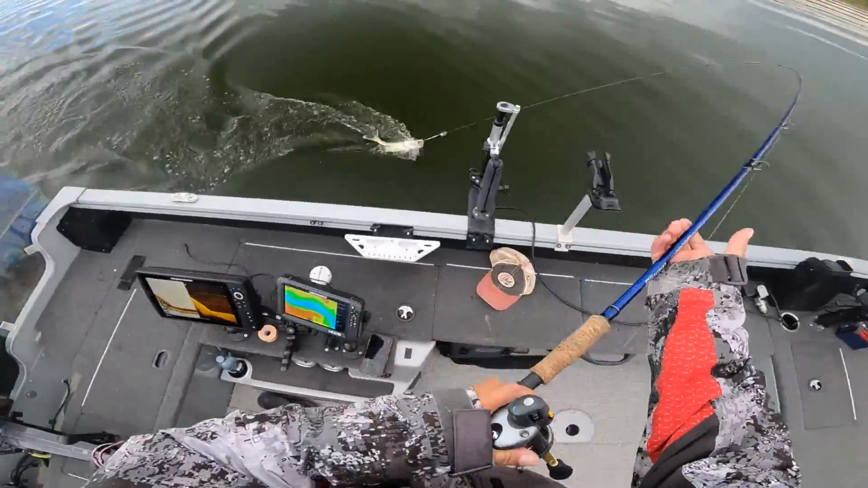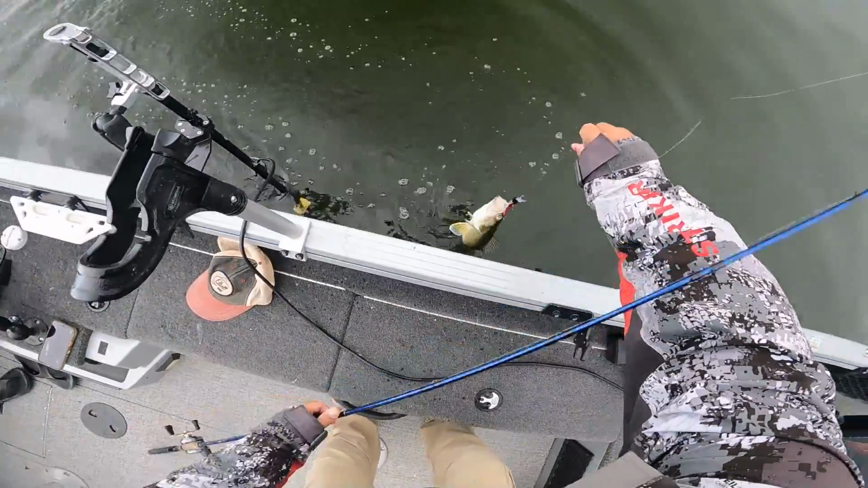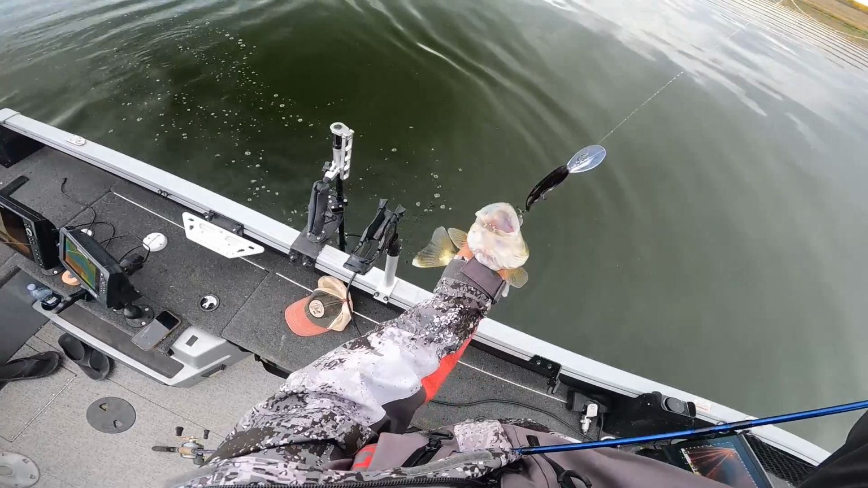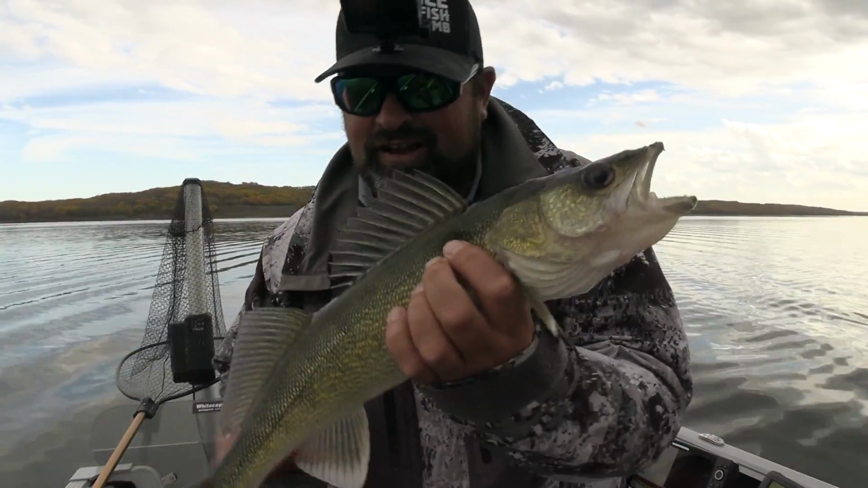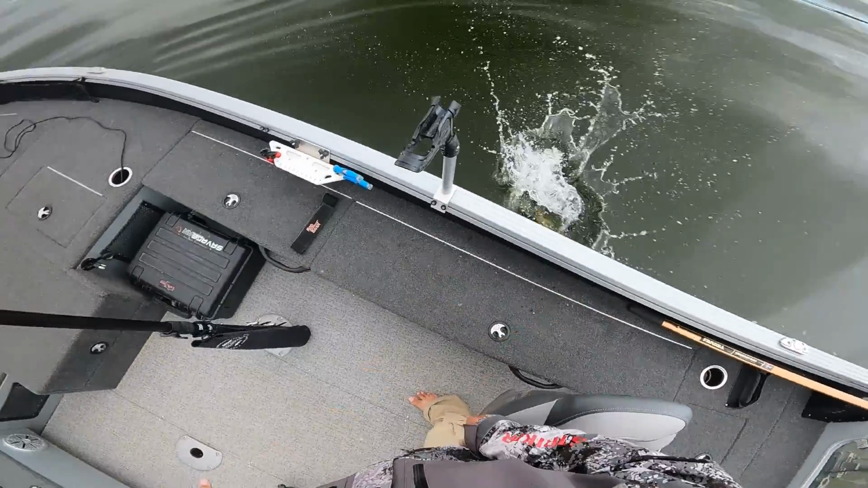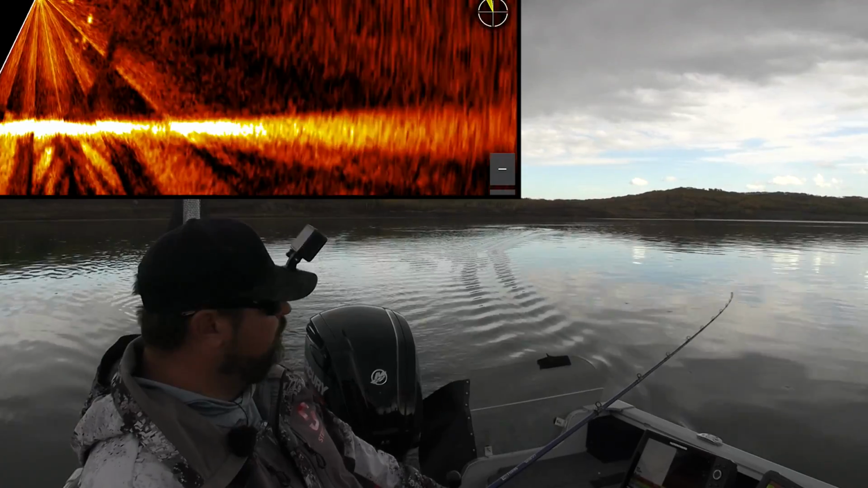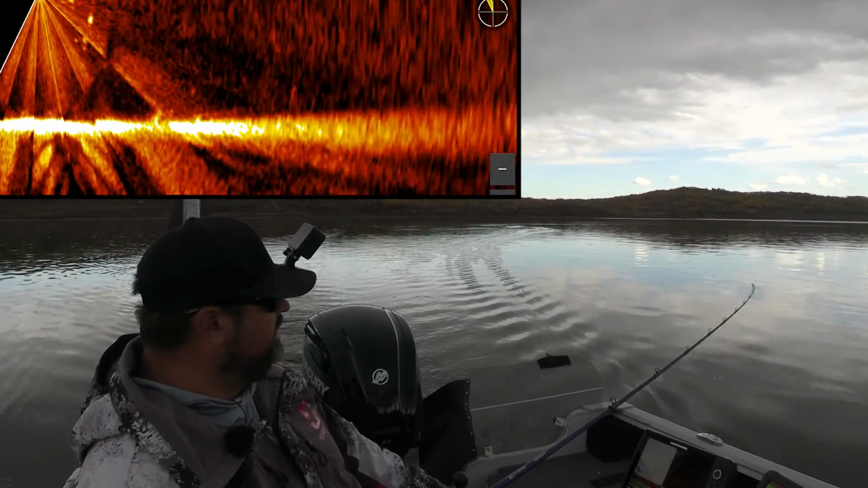Hammering walleyes, cranking them. Oh, I got you in the eyeball, my buddy. Sorry. That probably does not feel good. That guy wanted to get a closer look. I got him right in this eyeball, but still like a 19-incher probably. We're looking for bigger. Oh, bumped. Bumped again. Bumped again.